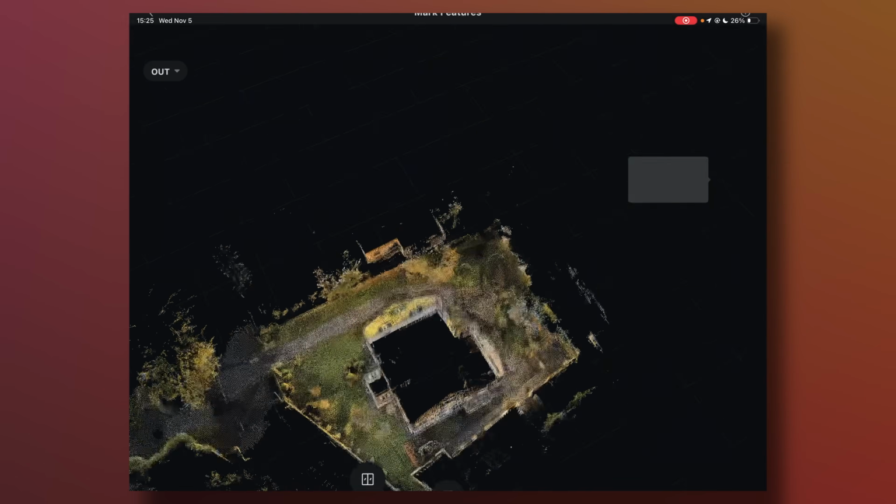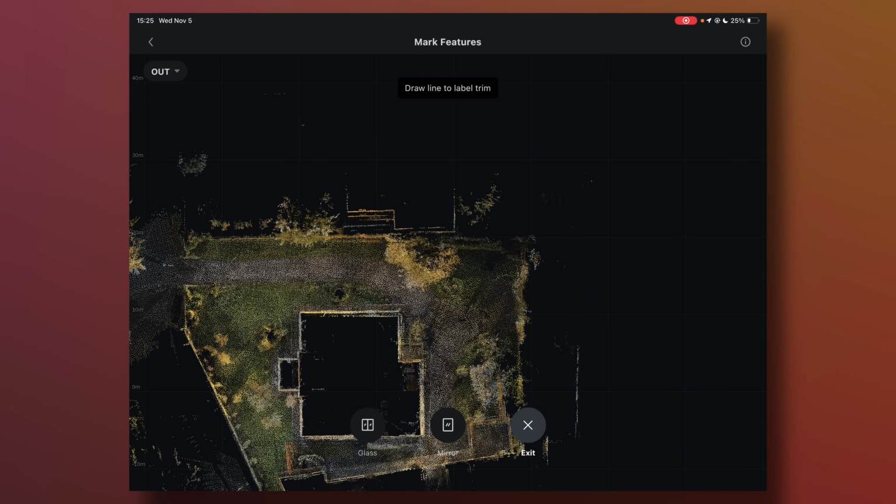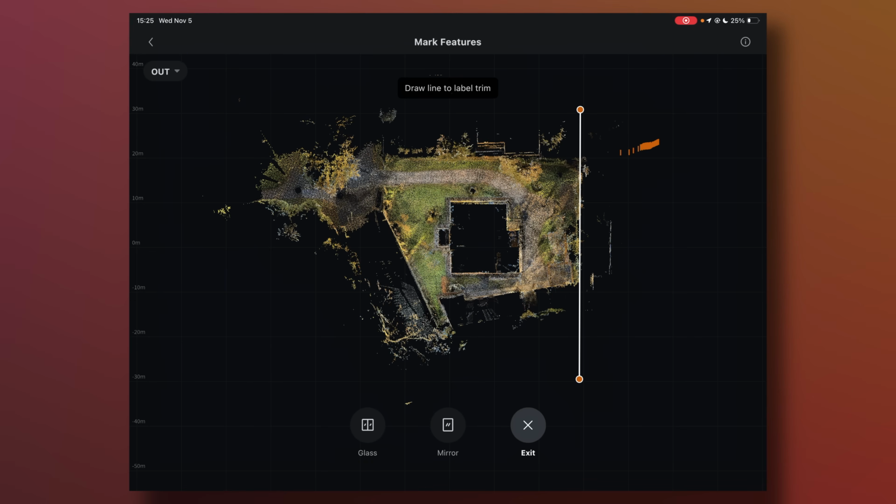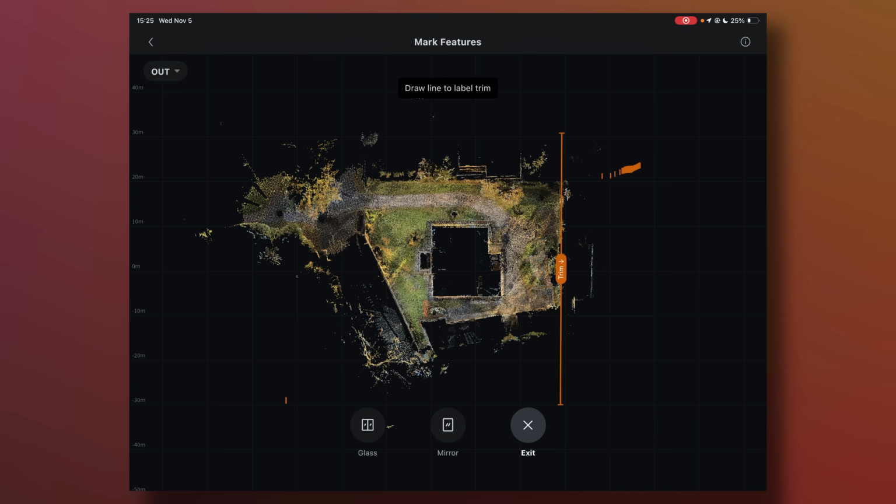So the way that we can do that is we go into Feature Annotation and we do Trim. And we look at our map and we can see that that is beyond the property line. So I'll just trim that. And I can do the same thing going this way. I'll add another point like so. So basically anything inside or outside of that is going to get trimmed out of the data set. So it just allows you to clean up the model a little bit before you export it.